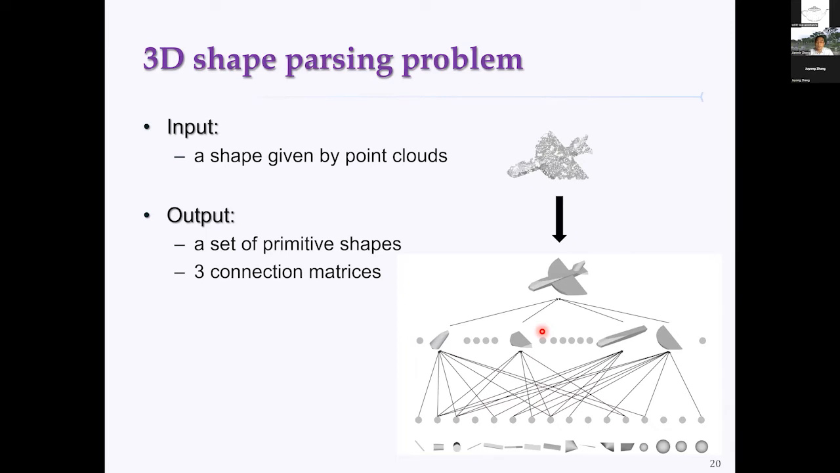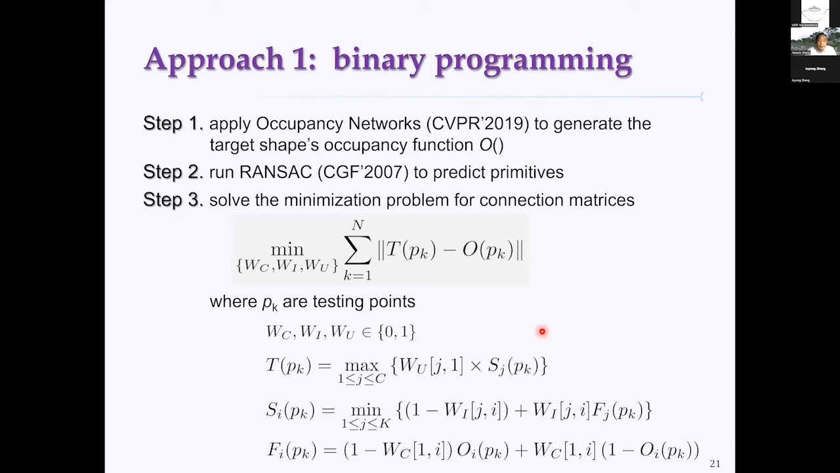Generally quite challenging. For the first approach, we propose to use binary programming, which involves 3 steps. In the first step, we use an existing method, like the occupancy network proposed in CVPR 2019. This allows us to generate a target shape occupancy function. For the point cloud, we create the target shape occupancy function, and this serves as the target function. Then we run RANSAC to predict the primitives: how many primitive objects we need, and what those primitive objects are. Then to build the CSG-Stump, what do we need? Just to find the connection layers.